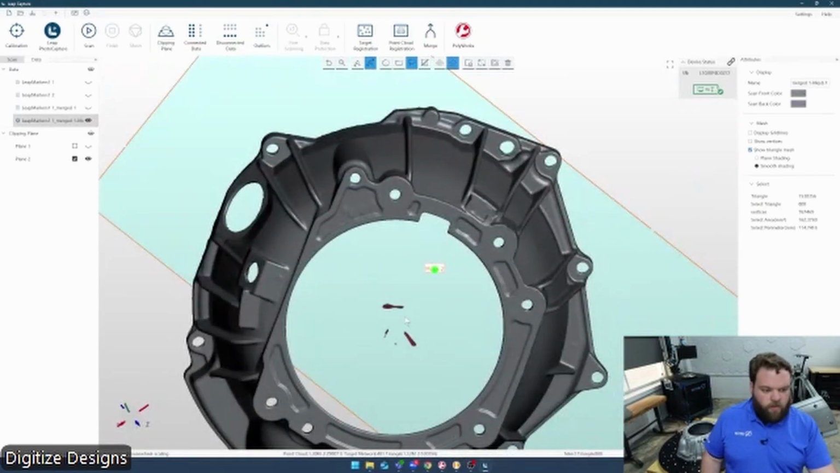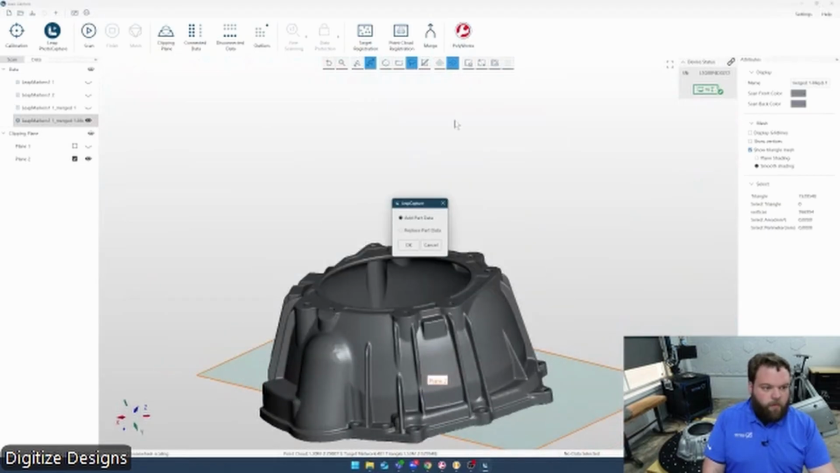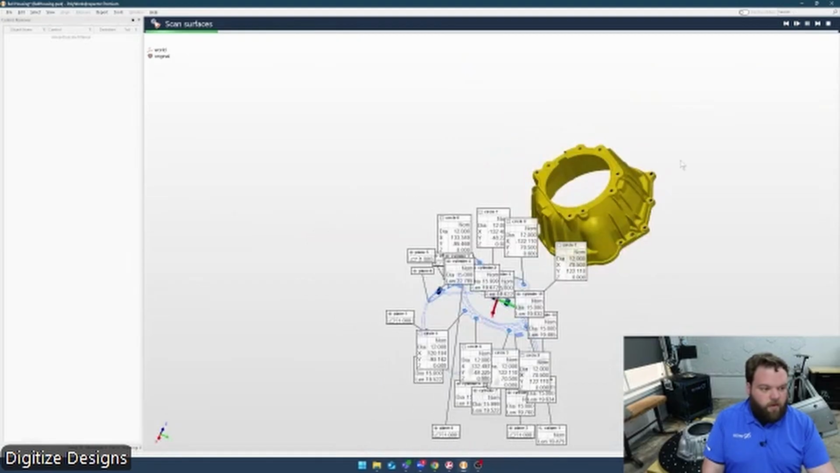There's our mesh. Got that noise in the middle. I can just lasso it and delete that if I'd like. So now we can send to Polyworks. It's going to pop up here, say, does that look right? Does it look like what you're expecting? If I think it is, I can continue.